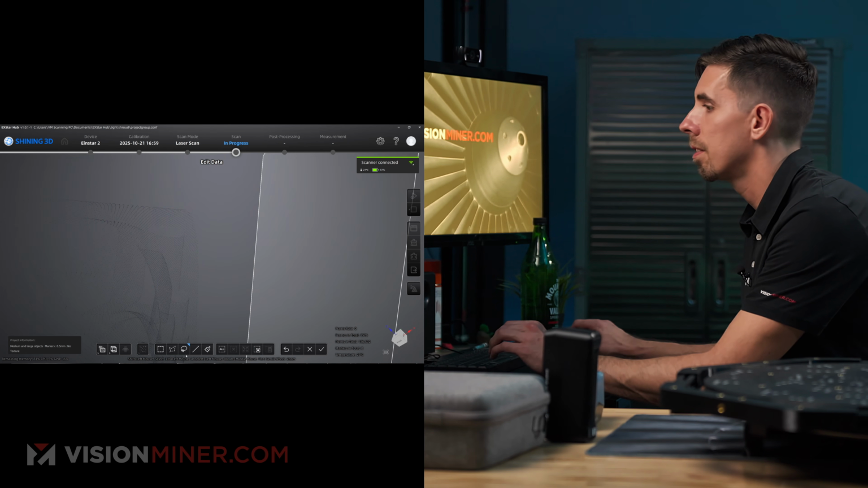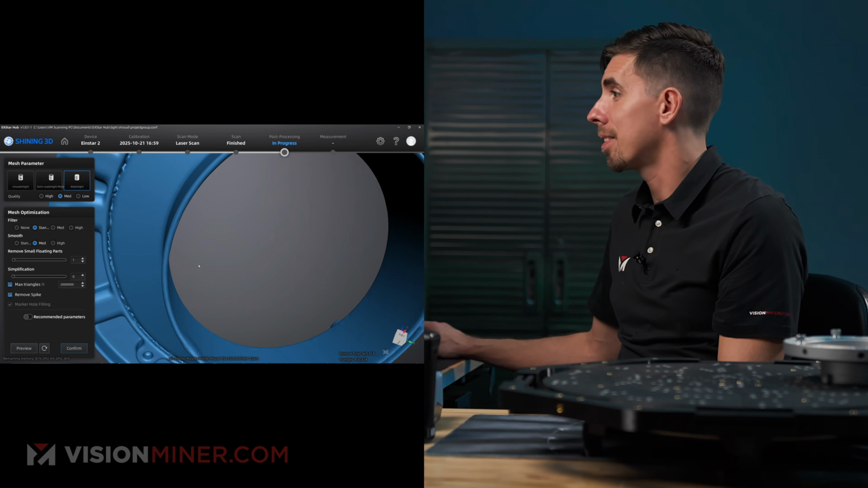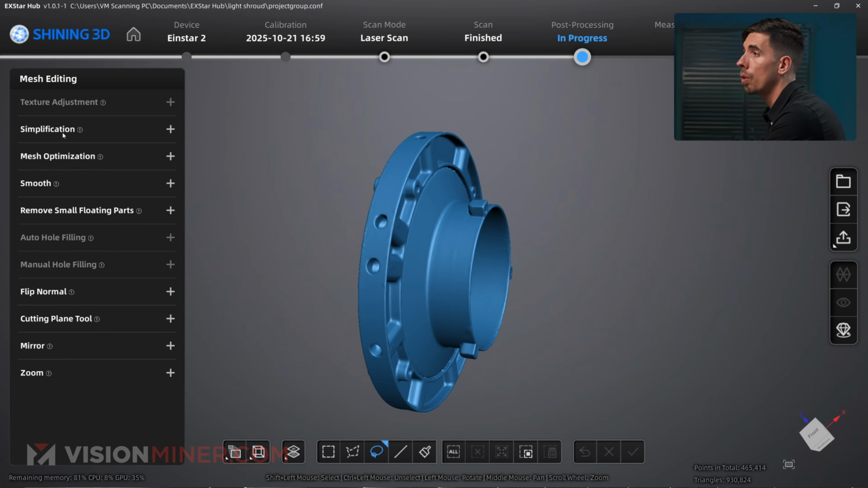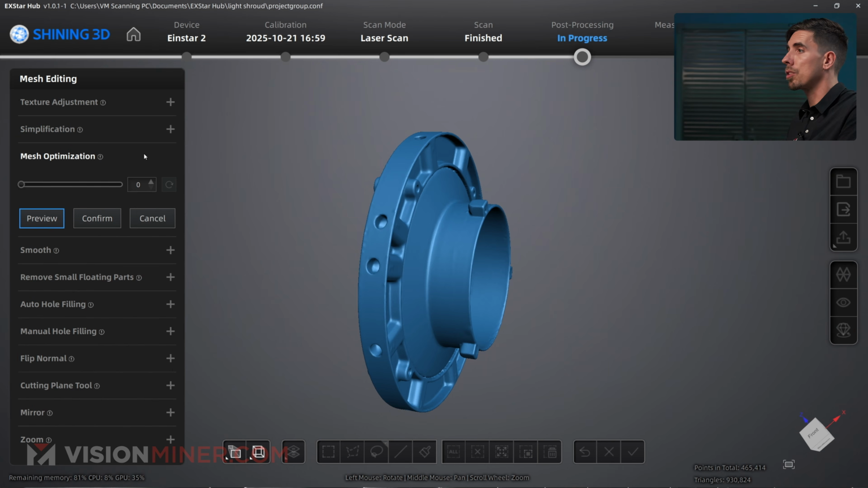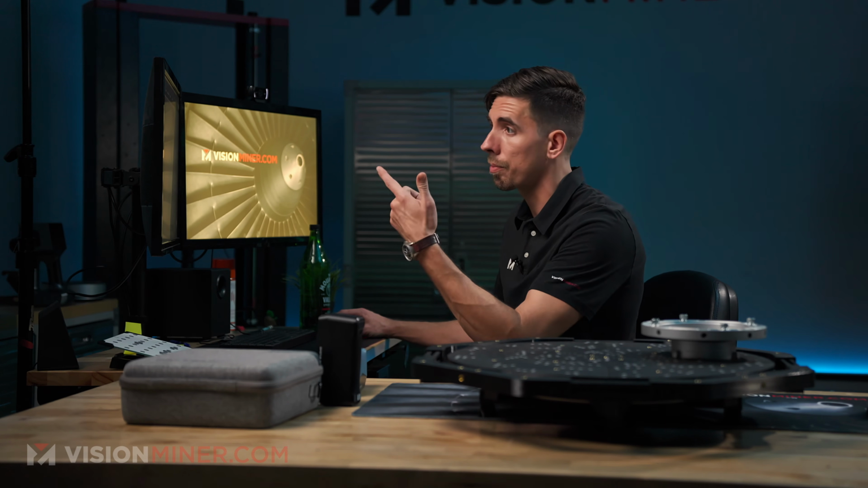Delete. All right. I gotta say, man, that's impressive. This was fast, quick, easy. So we can simplify, we can optimize the mesh, which just gives you a better, more efficient mesh. If you've got a million triangles and you want to get that down to 300,000, you can simplify and optimize. You can smooth it more, remove little floating parts, all sorts of tools in here for cleaning up the data.